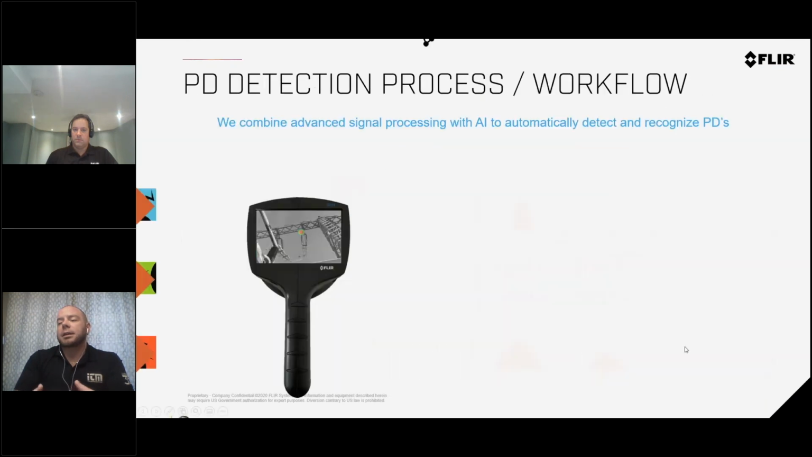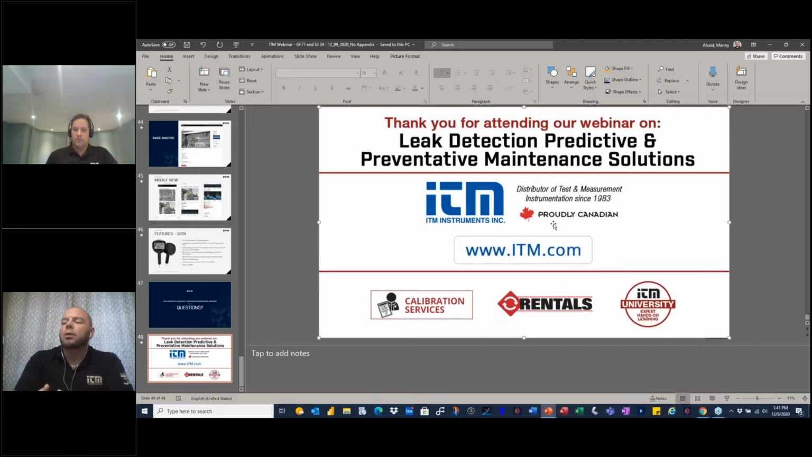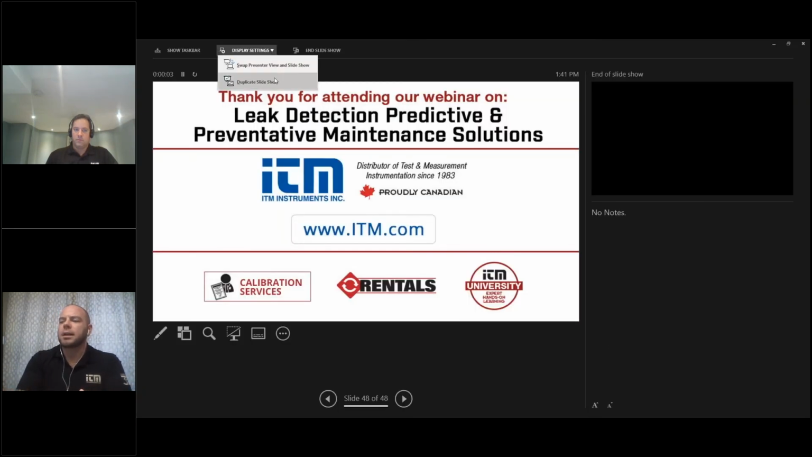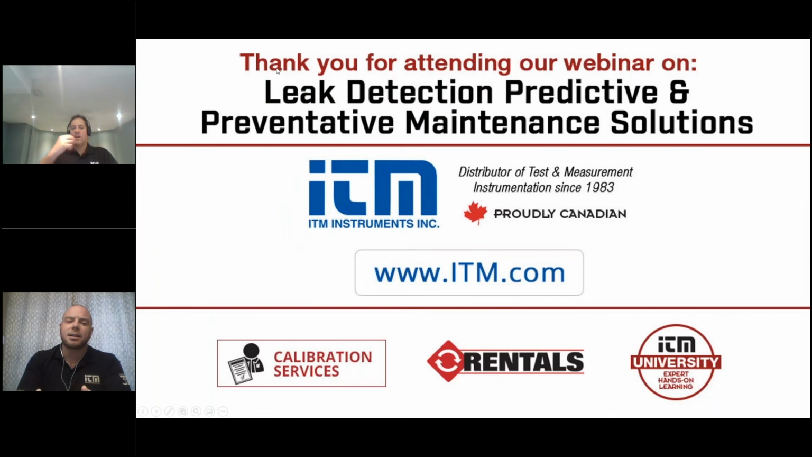Does leak detection require direct line of sight? And going into this a little further, would the Si124 be able to detect a leak behind a wall? I've never seen it yet, and I don't believe you can. Remember, the ultrasound frequencies are very directional. If enough gets through the wall, potentially.